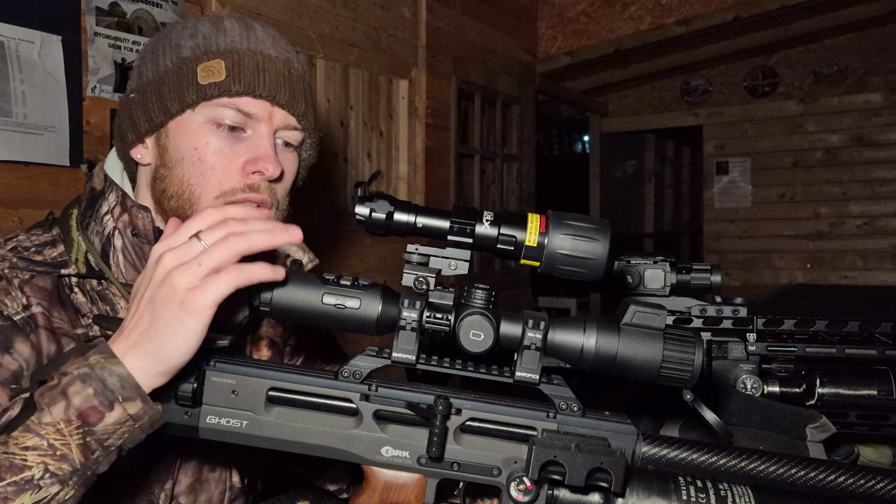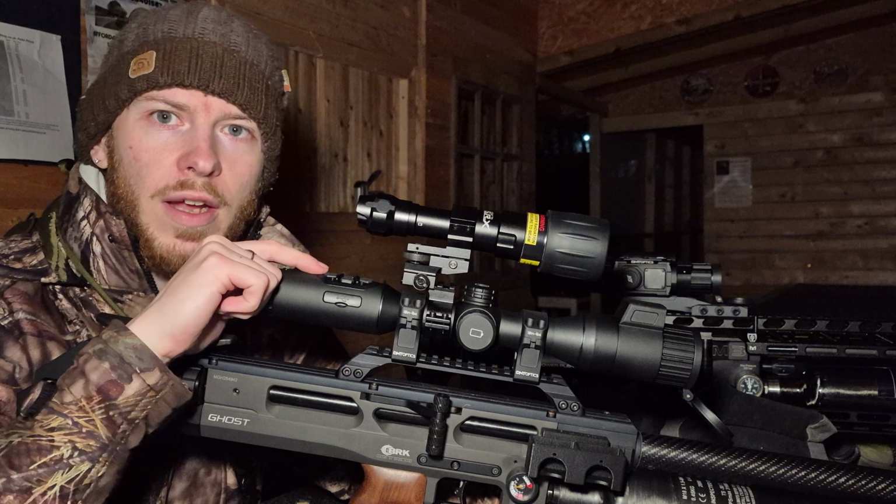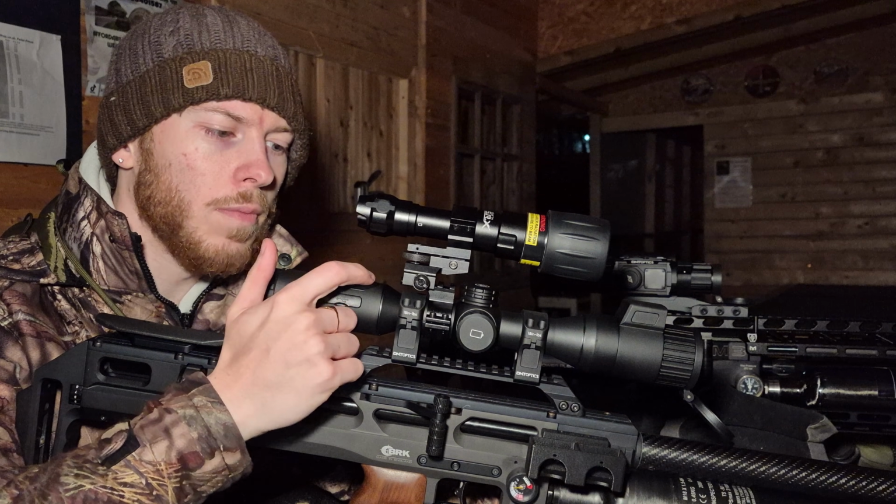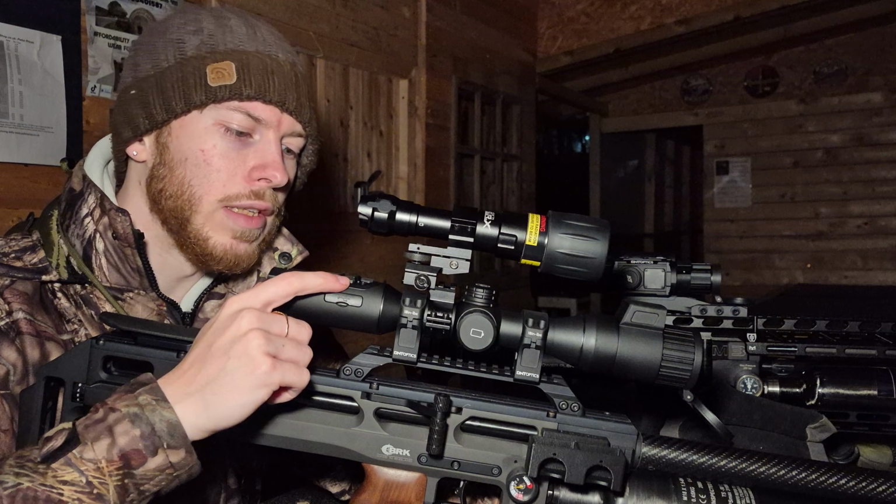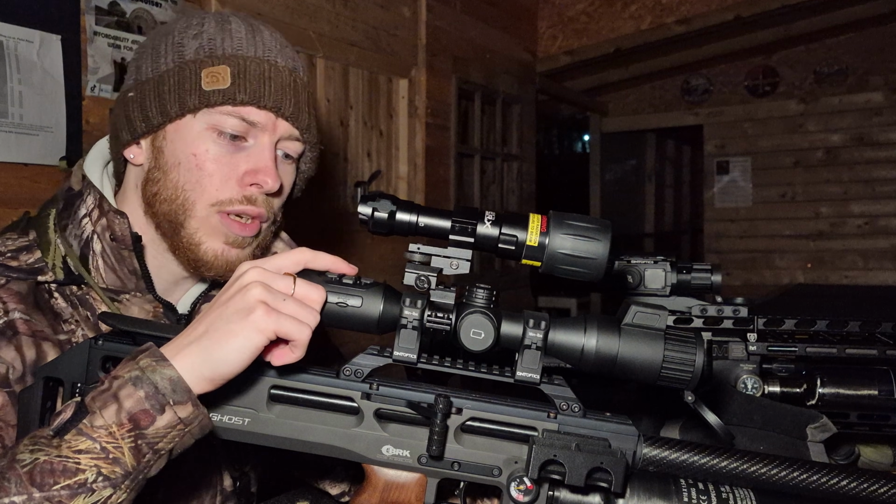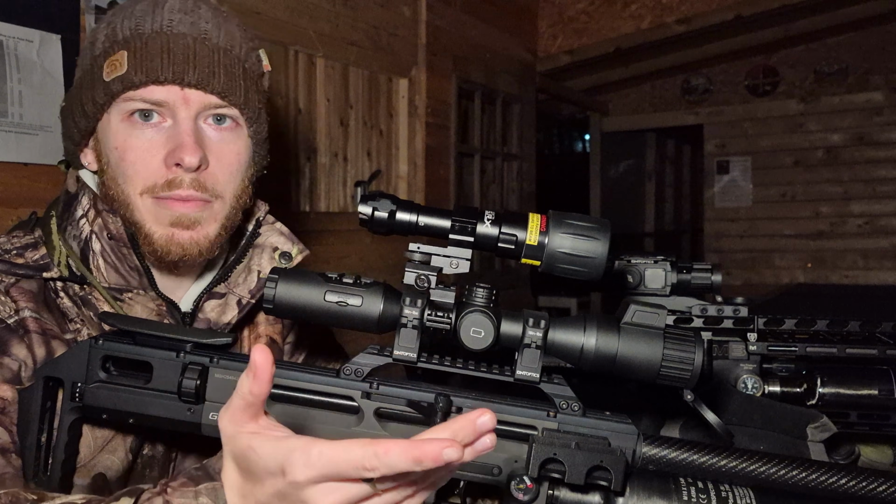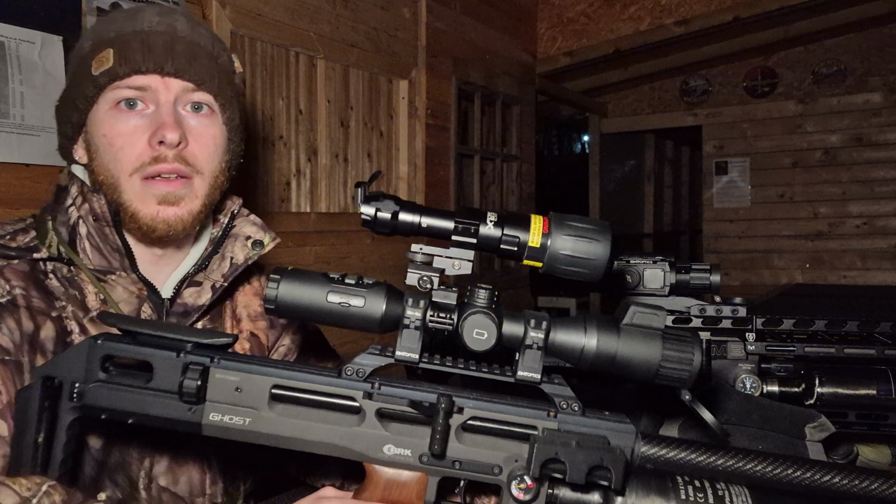It's very intuitive. All your buttons are nice and close for you to reach. Range finding, closest button, furthest one is your power button. Then you've got your record on your right hand side, and for your left hand side, press and hold to go into night, press and hold to go back into day. As simple as that, and it's just a case of zeroing it and setting up the ballistic calculator.